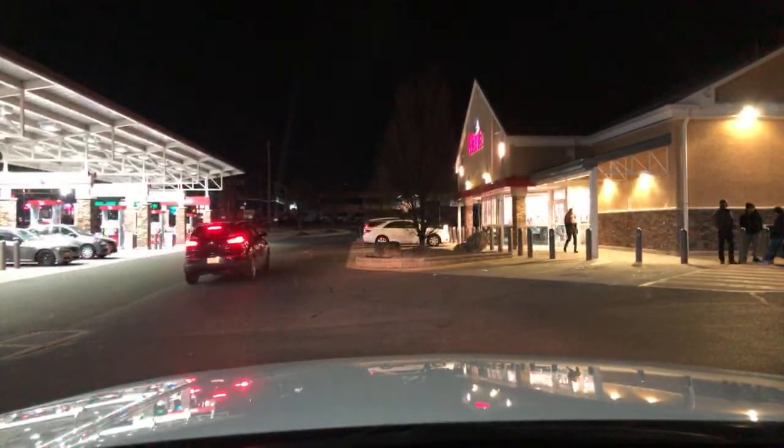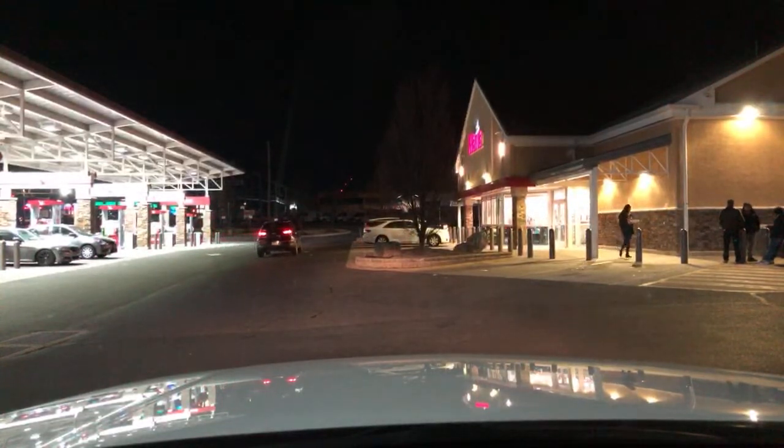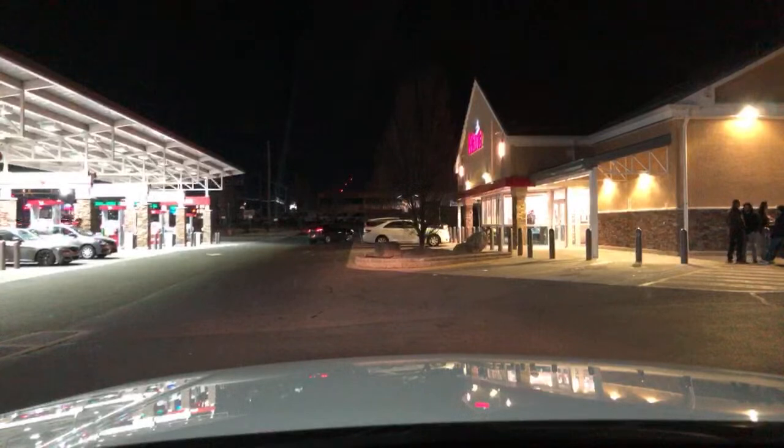Oh, watch where you're going, lady. She was staring at me coming in and she almost didn't make her turn. Yeah, look at, she got a little discombobulated. I don't know why she was staring at me coming in here. She almost didn't make the turn. What the hell is she looking at? Why is everybody looking at me? Do I have something on my car? These people keep staring at me. That lady came blowing in here, looking over at me, almost hit the fucking bricks in the front.